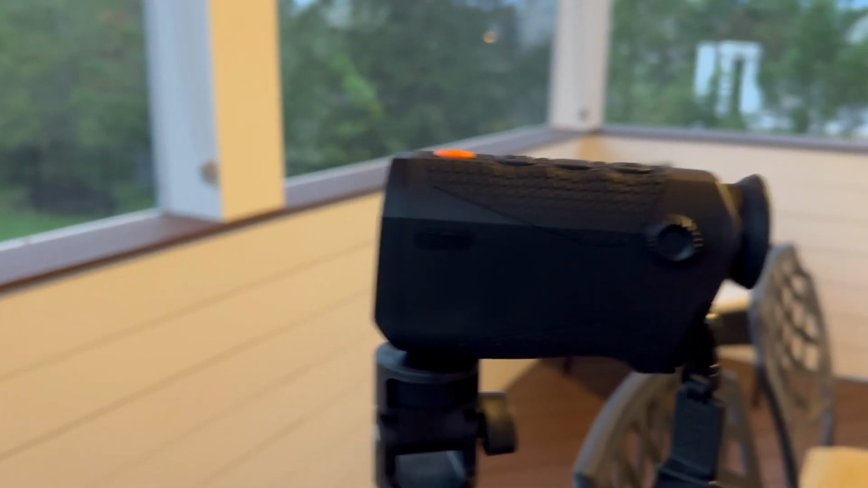My other complaint is that it only has 8 gigabytes of storage, which isn't too bad considering you're shooting at 800 by 600 resolution. But I would like to either see more or maybe a micro SD card slot. I think that would increase the value of this significantly. But it is a good value at $4.99 anyway.